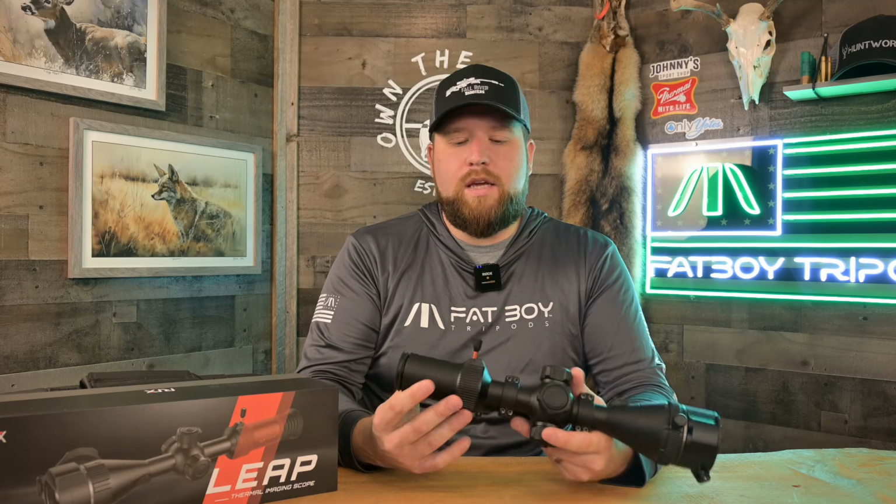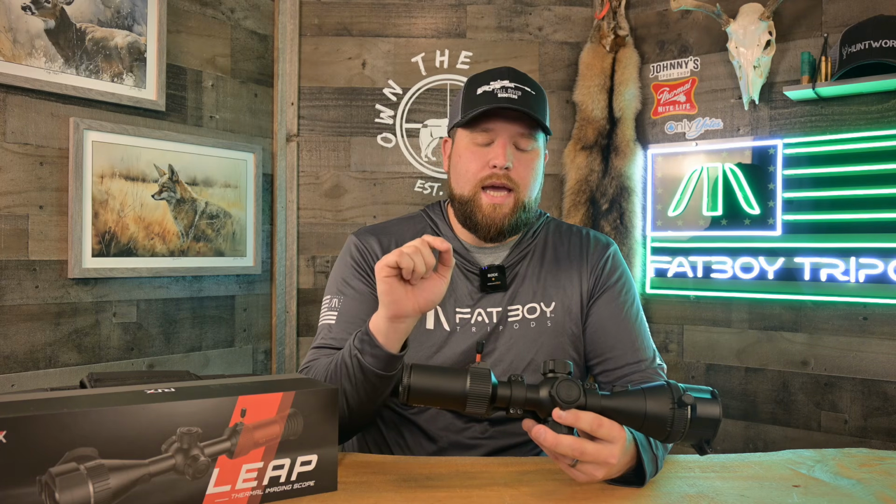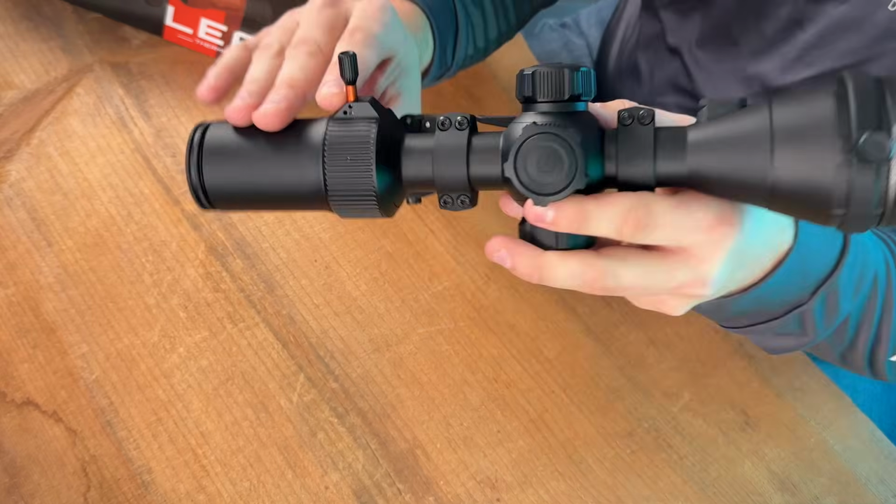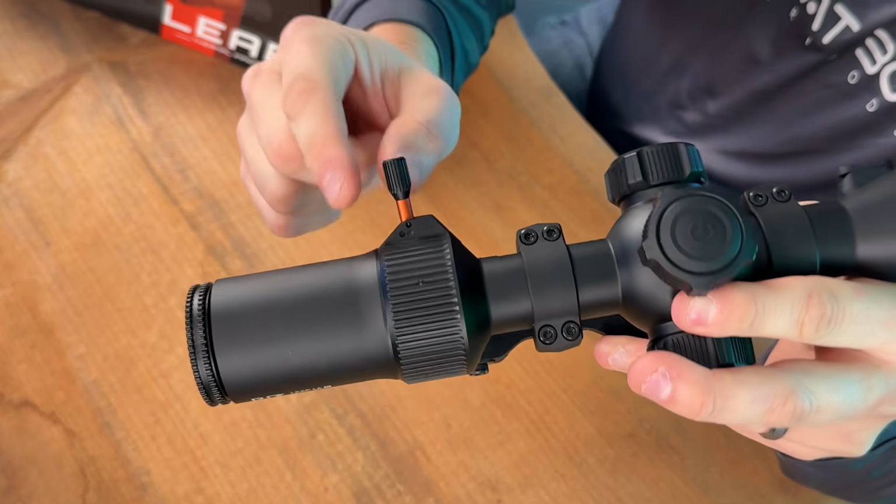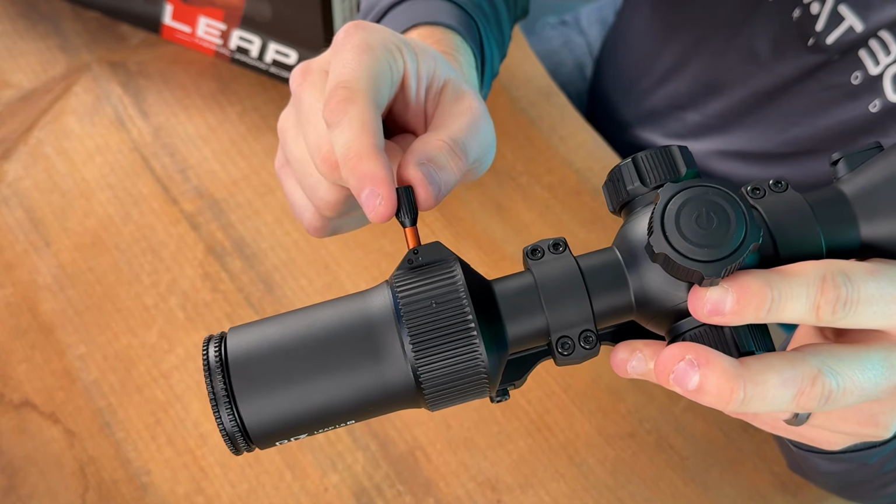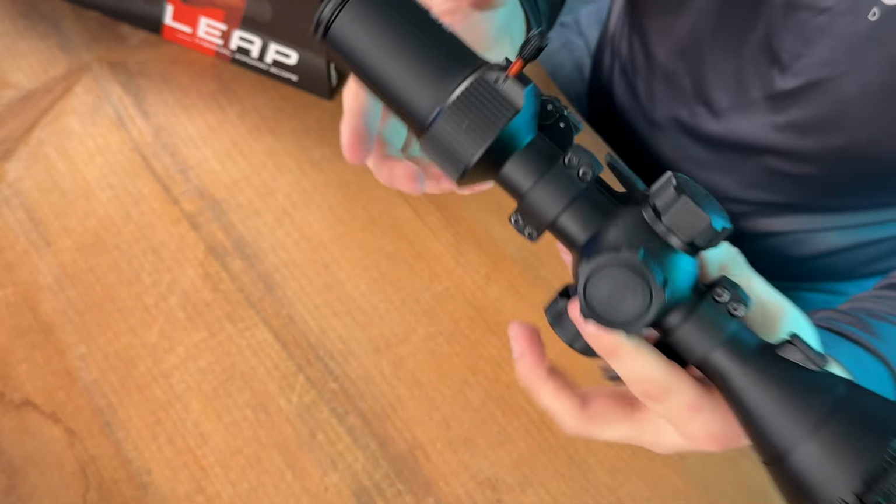I will say, guys, on the original L6, this throw lever knob did break off on me, and that's kind of a bummer. And they didn't make any changes to this one. It's the same. Basically, the connection between this throw lever knob and the body that's anodized aluminum, underneath this, it's just a tiny little stem, and it breaks off really easily. So just be gentle with that.